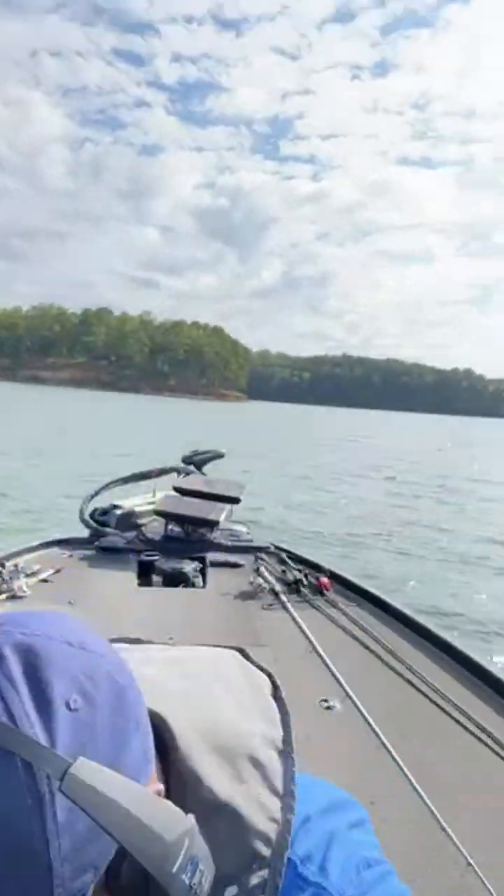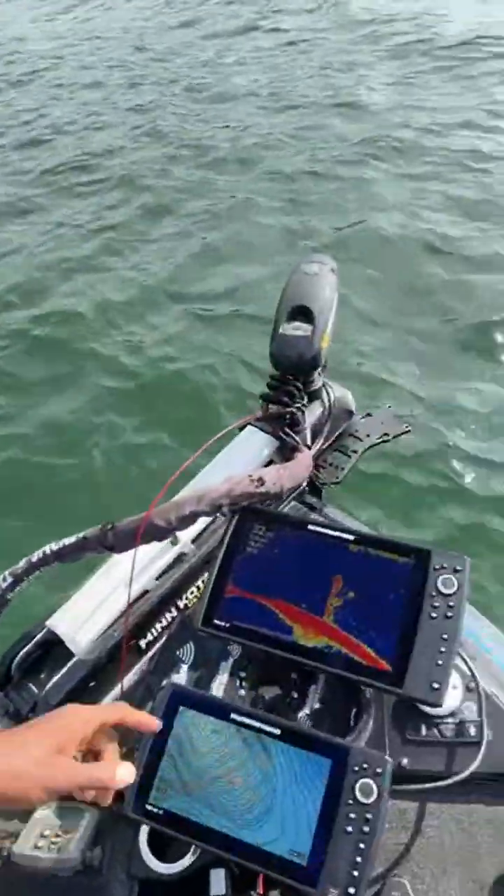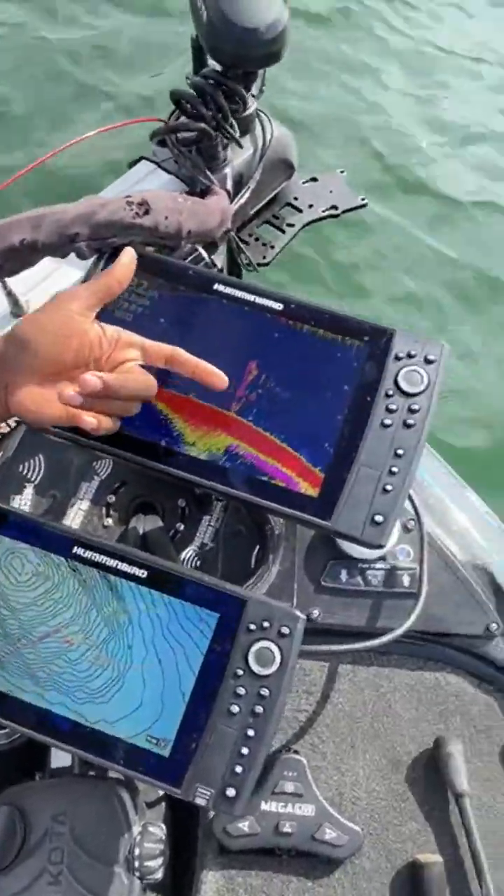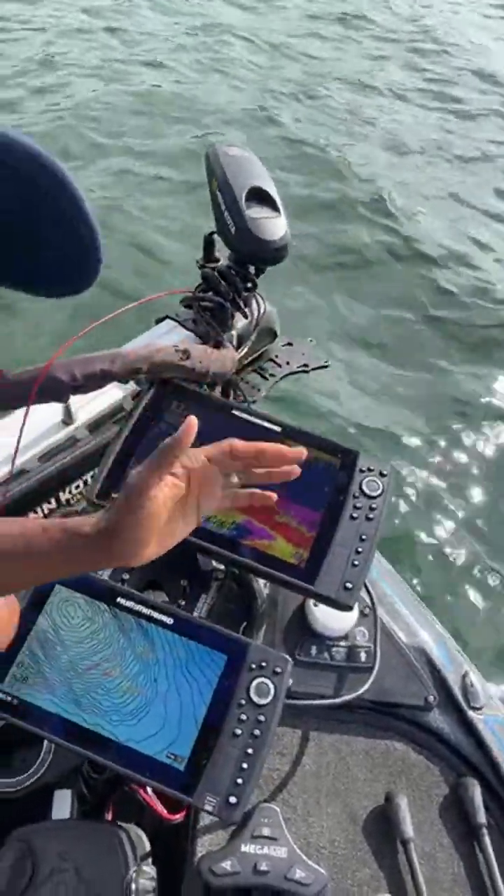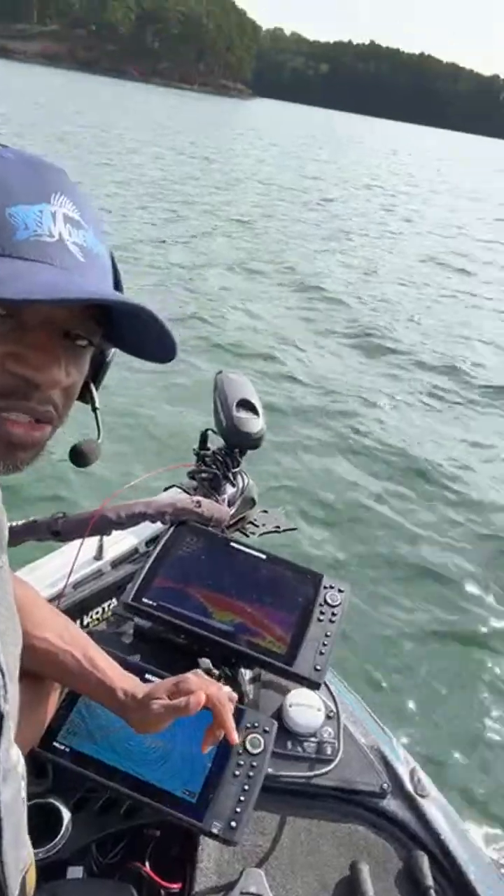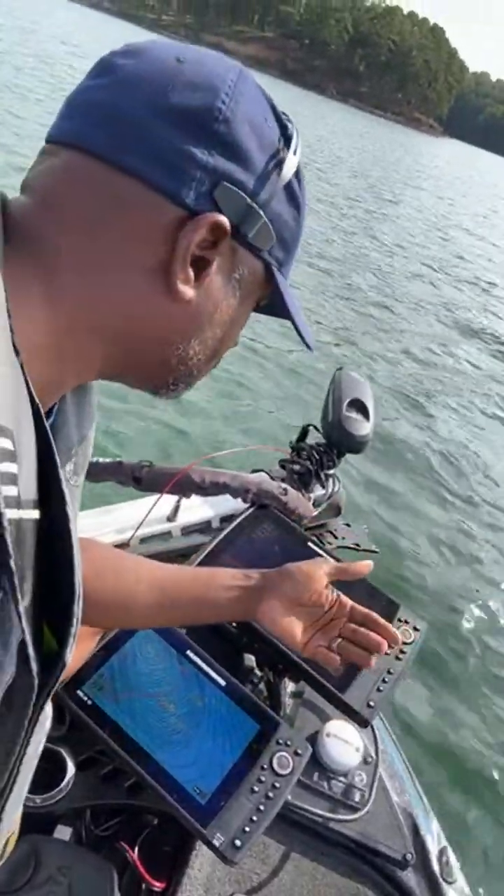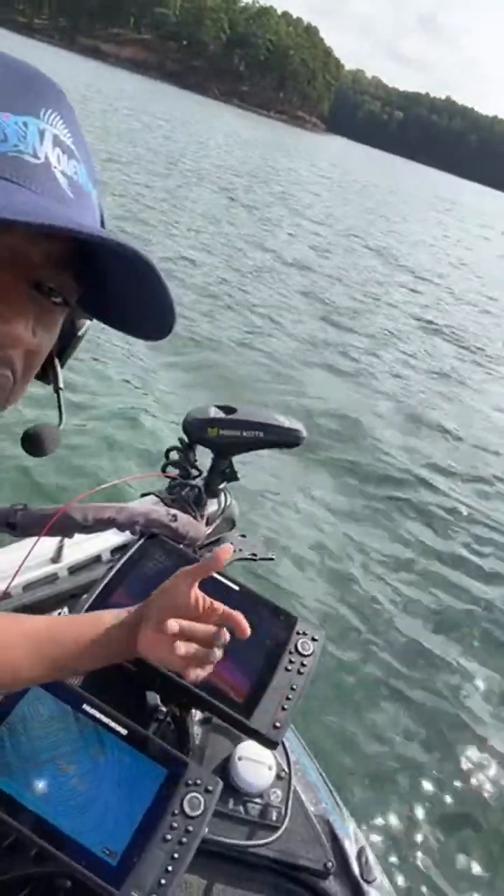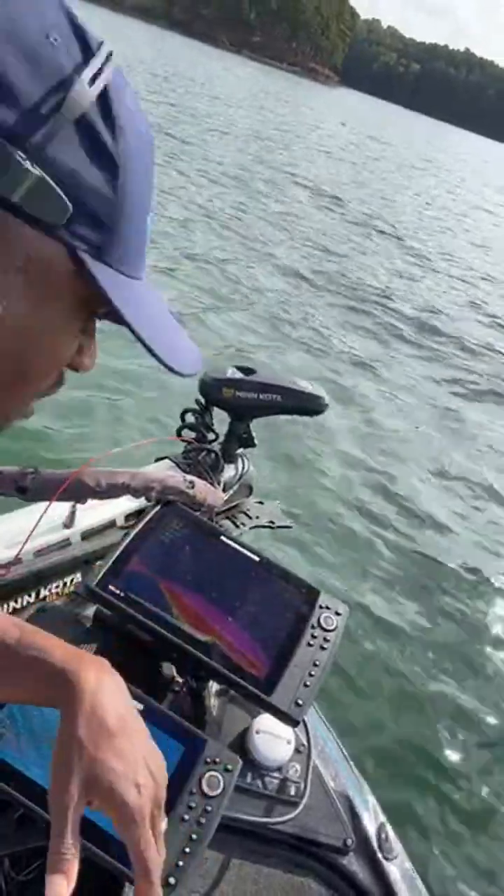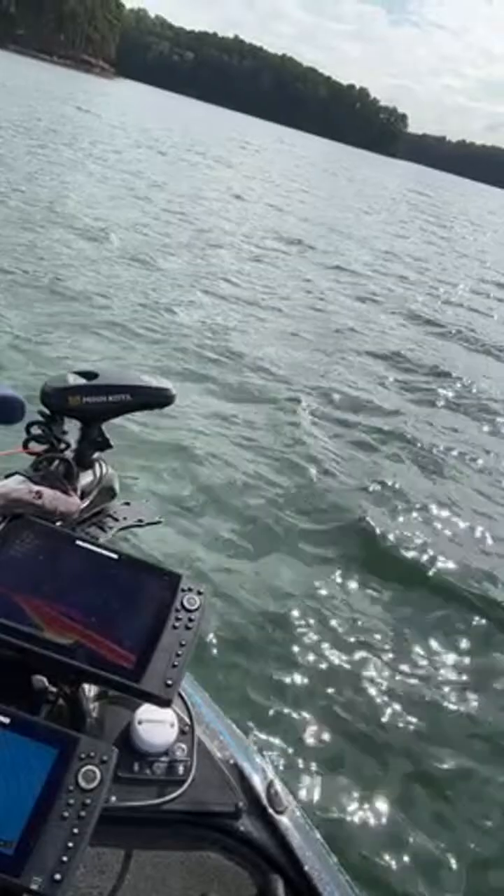Let's go ahead and take a look, and I'll show you guys what I'm looking at on the live imaging. If you look at it right now, it is lined up. The trolling motor up here is just moving on its own because it is on spot lock, and the transducer is currently connected directly to the trolling motor. I want to stay spot locked out here because it's still a little windy. You can see the water has a little bit of chop on it.